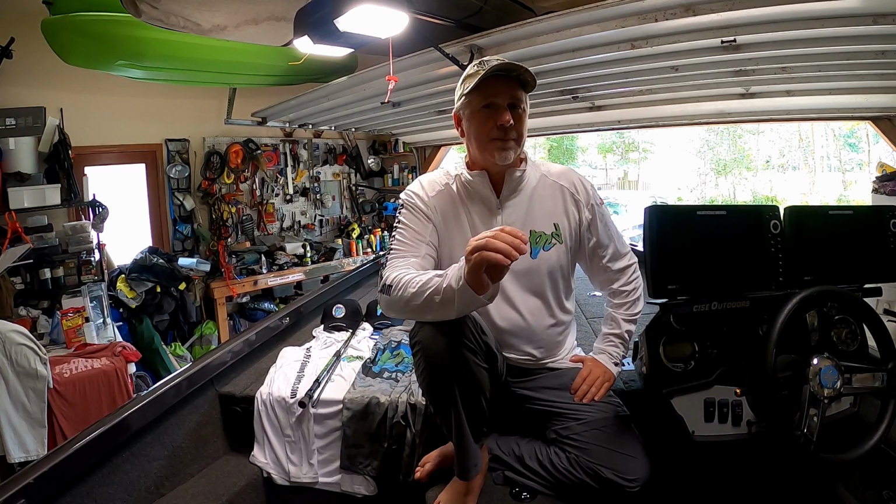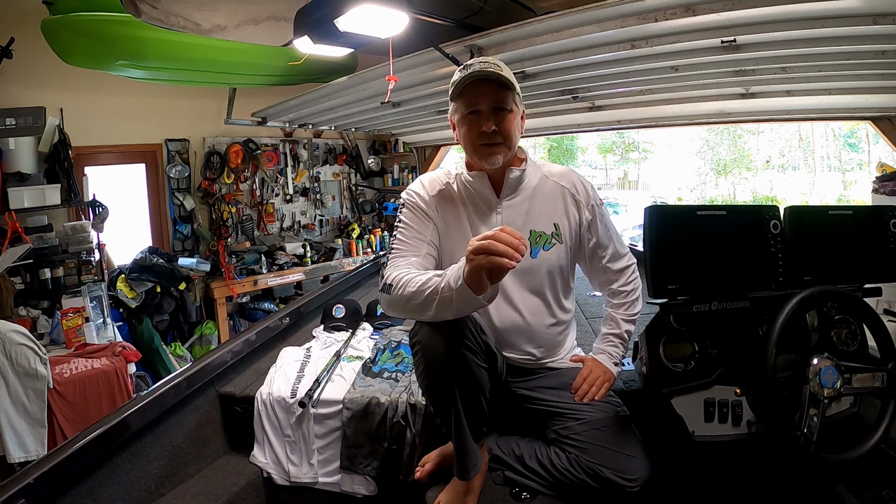I can see the crappie off to the side of the boat, both on structure and suspended up in the water column. And in the wintertime, when they're out in the channel suspended, I can even pick out some of those crappies suspended out in open water on my Humminbird side scan.